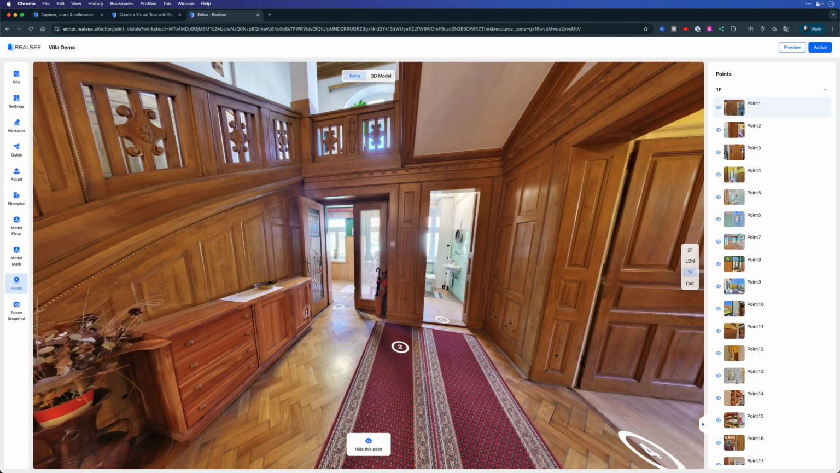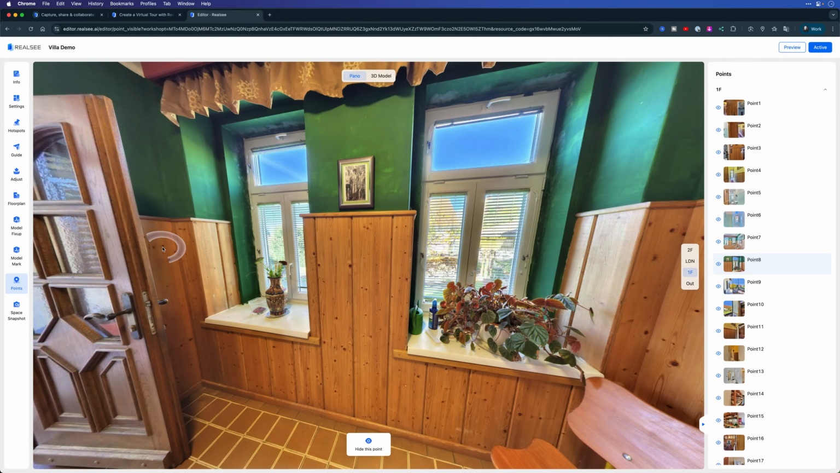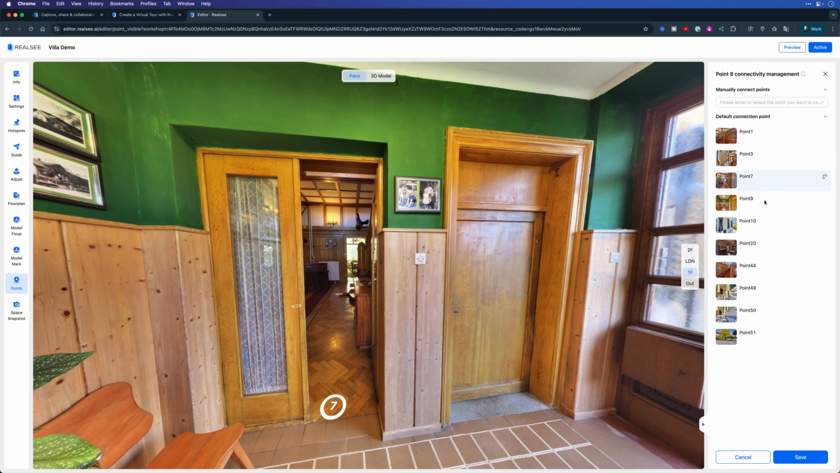So here's an example where you might want to change some of that. I'm going to go over here to the entryway. Let's go to this point, which is point number 8. And from point 8, if I look out the window, I can see points 9 and 10. Those make sense to be able to jump to. And from here, there's 7 and 1 and whatever that one was. Those all make sense. But if we look at the list for point 8, by opening this up, we'll see there's quite a few more in here.